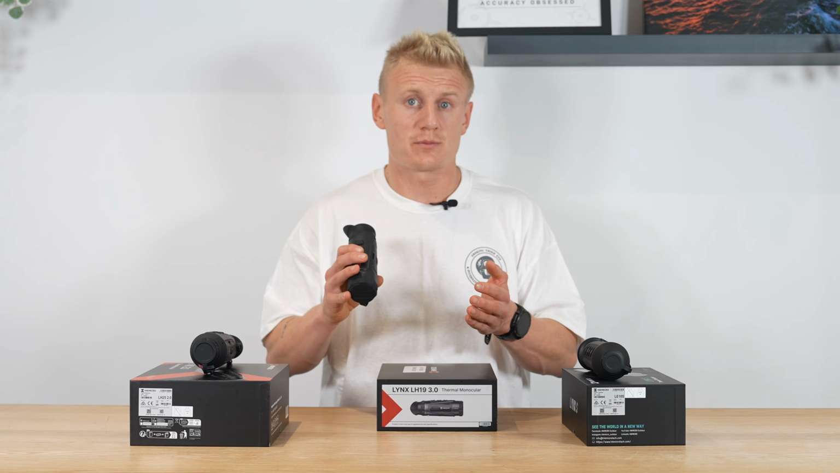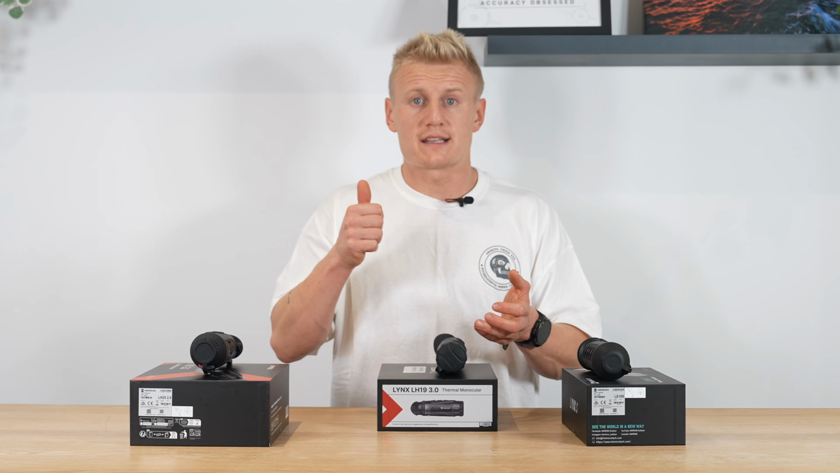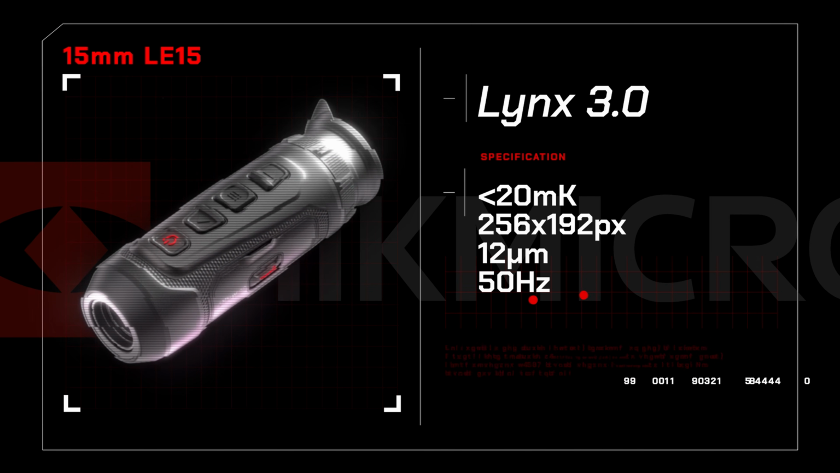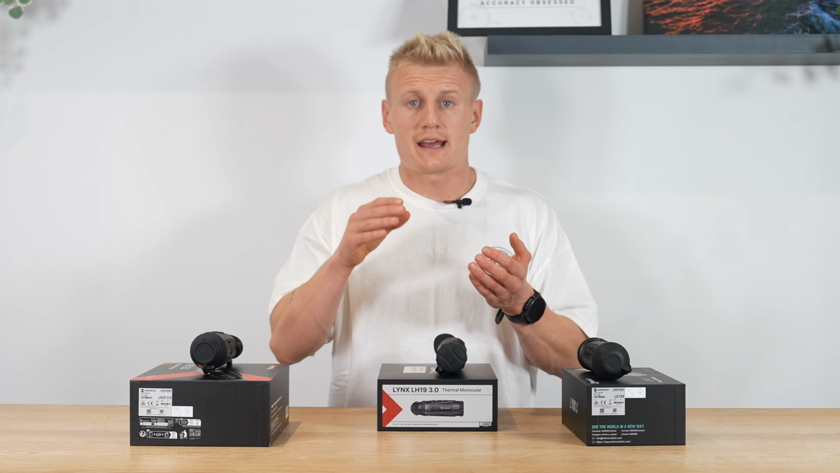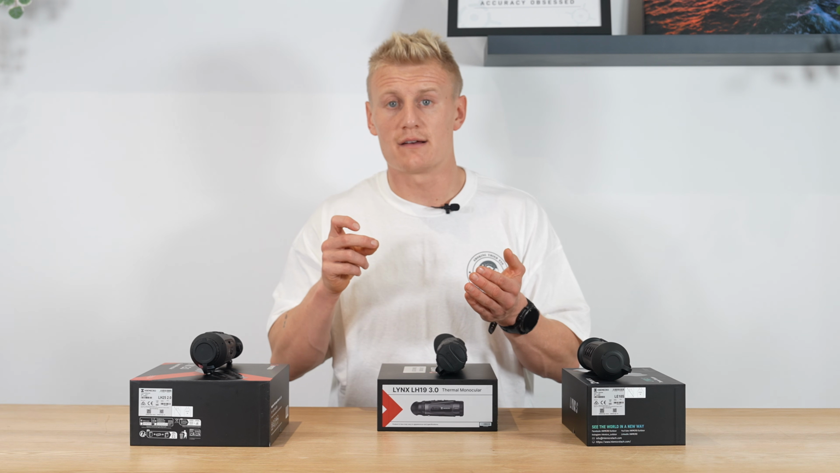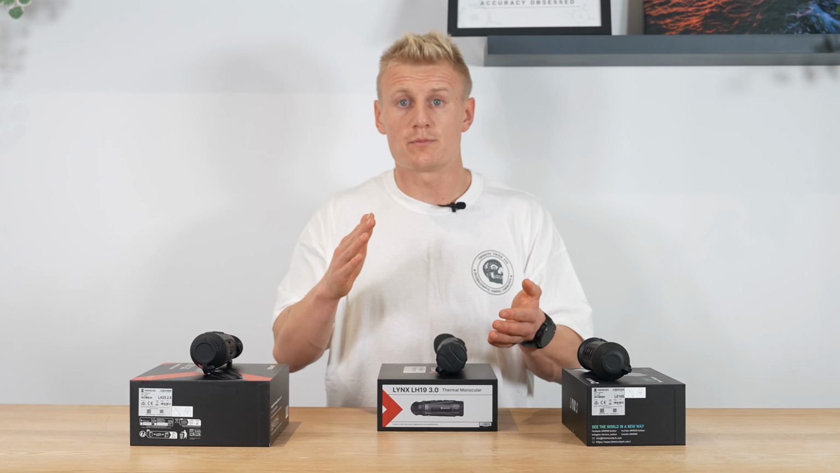have within the Lynx 3.0 series. So we start off with the 10mm, and the 10mm comes with a 256 sensor and it's sub 20 NETD. We then have a 15mm in the same sensor, and this is a very similar sensor to what you're finding in the HIKMICRO HE25L series, but we've just got it in a 15mm focal length. Again, a 256, but sub 20 NETD, so very good performance.